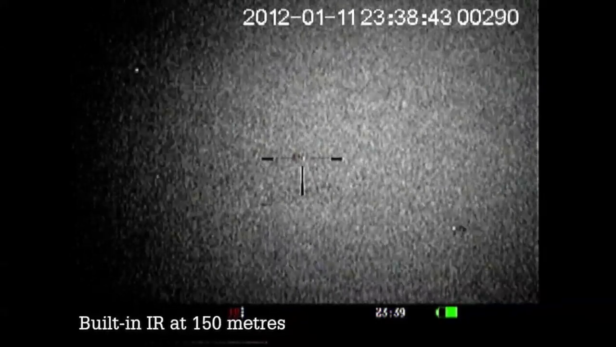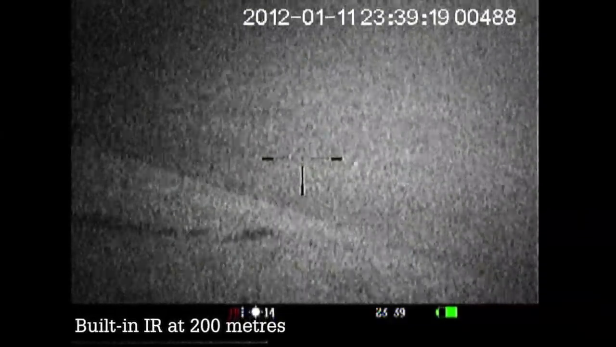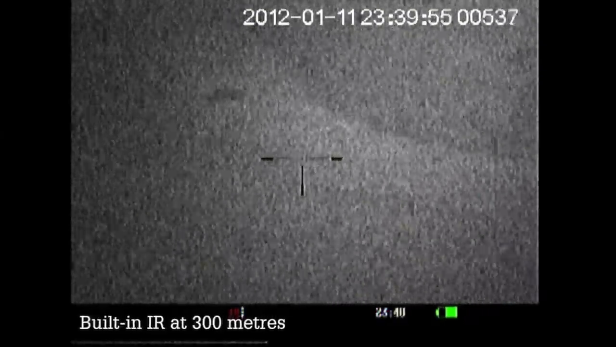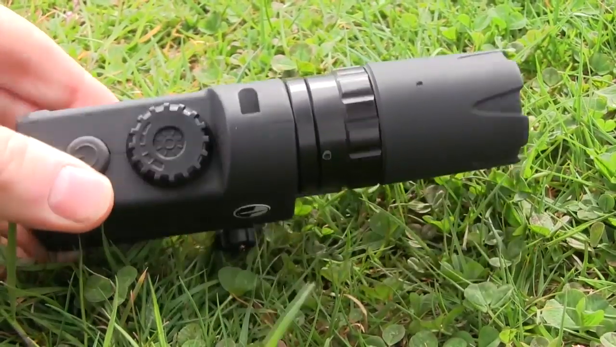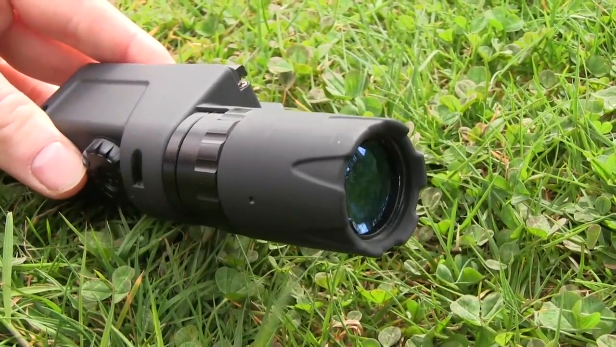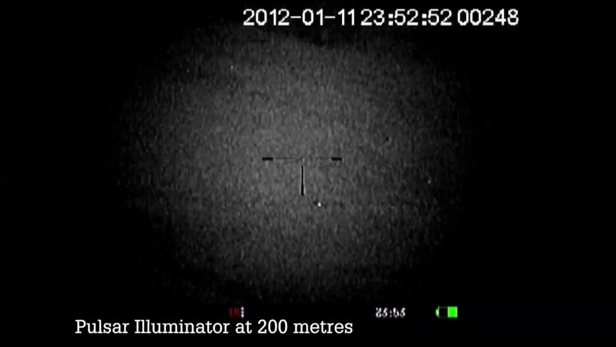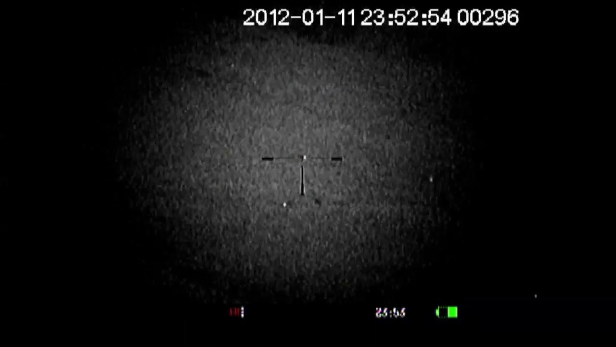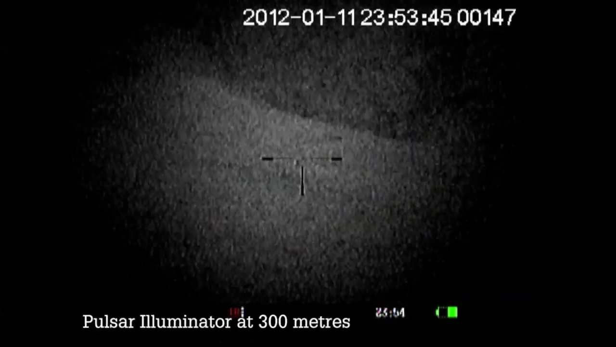Now on the N750 there is a built-in illuminator here. Now I did some tests last night looking at rabbits, and you can see that using the built-in illuminator really does limit the capabilities of this unit. If, on the other hand, you get your hands on one of the Pulsar illuminators and you bolt this onto the side bracket here, it really does extend the range that you can use the N750 at. And not only that, even at the shorter ranges, it makes your sight picture a lot clearer.